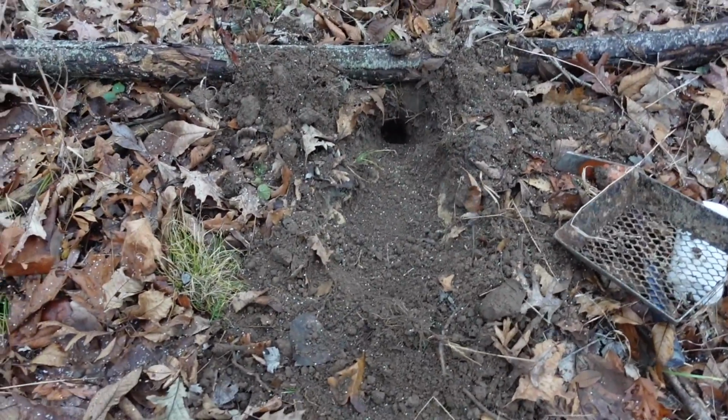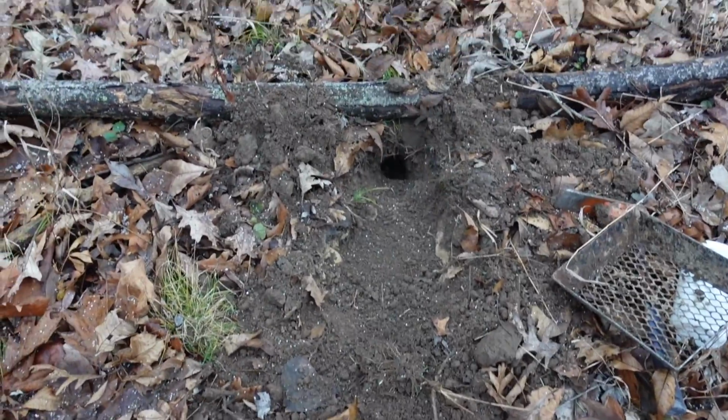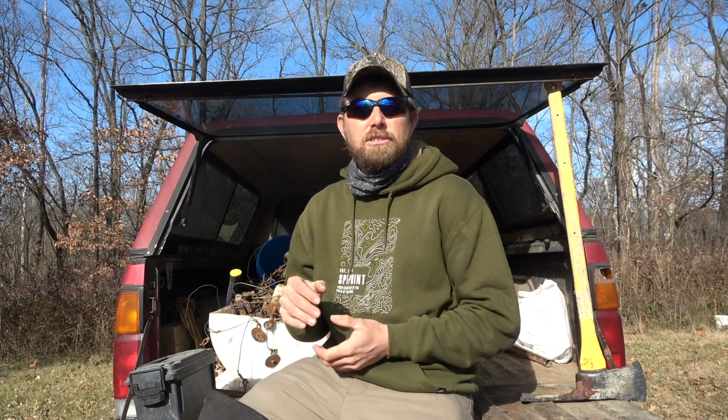All right, so there we go. That's the set. You can see steep angles on that trench. I used that log for backing, but most importantly, it's right in front of that trail camera and right on the trail. I made a standard step down dirt hole set. This is the set that I use for 90% of my canine trapping.